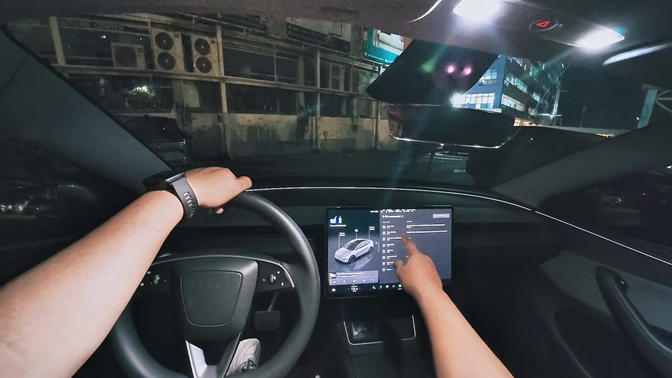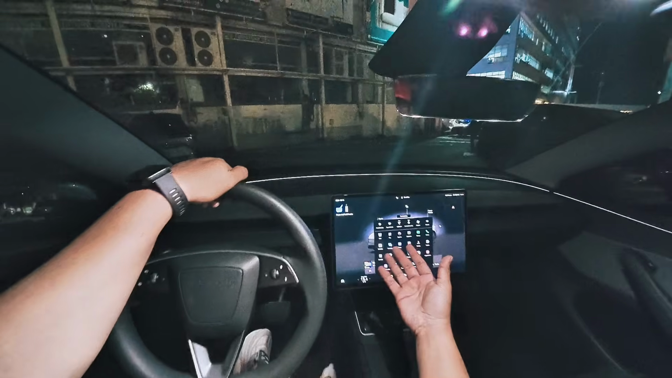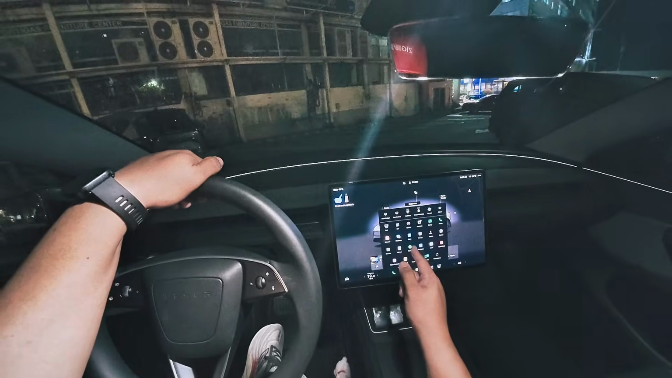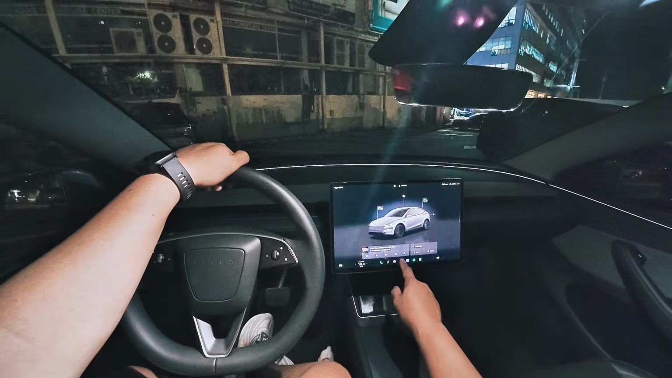You can check your car's energy system there as well. You got your calendar, messages, Zoom. That's right. You can access Zoom right here. That's not going to work.